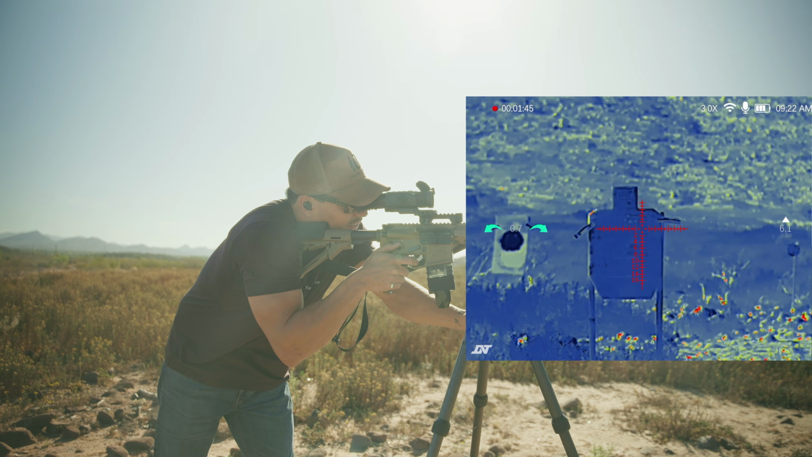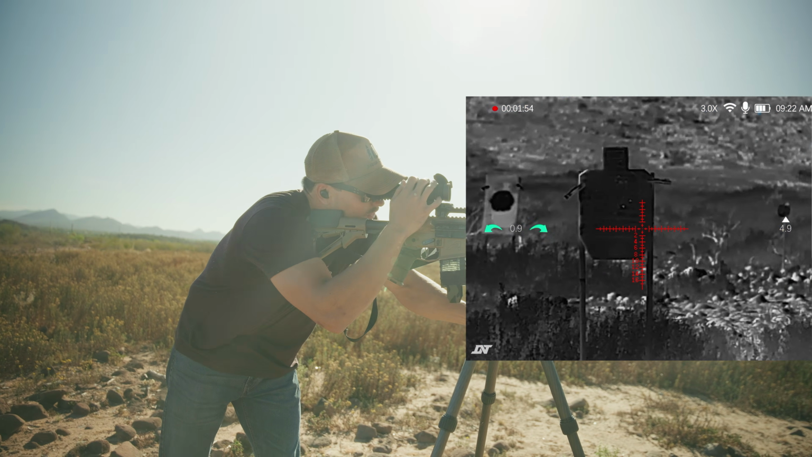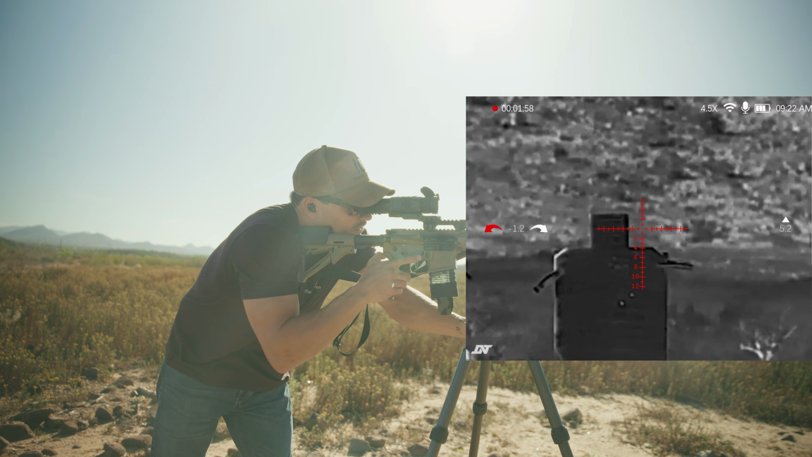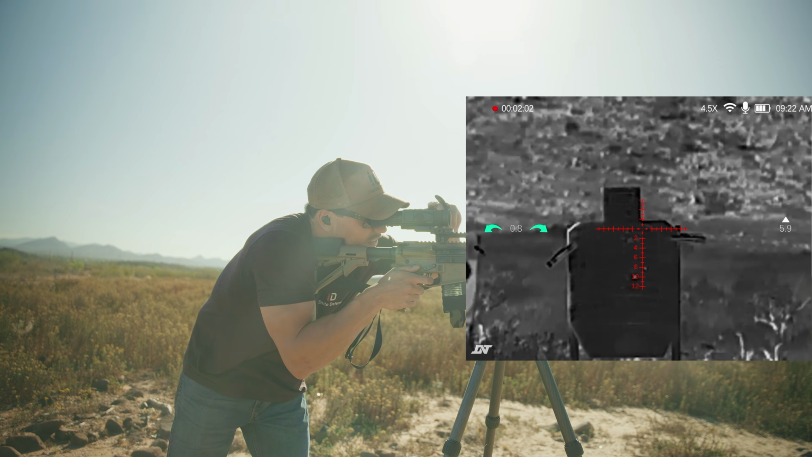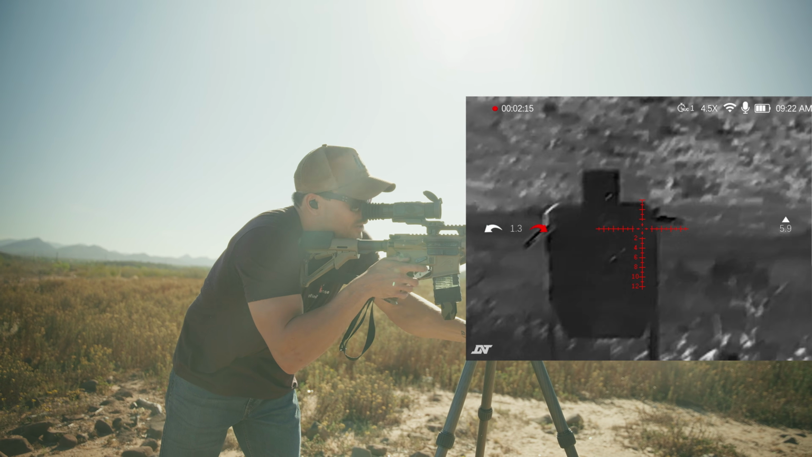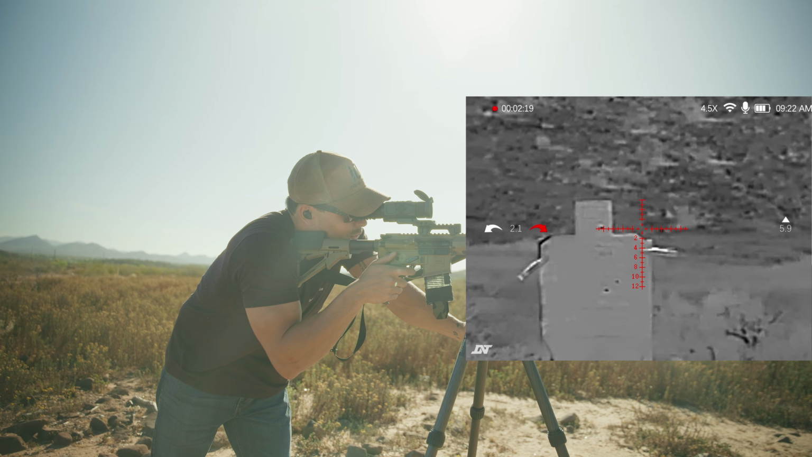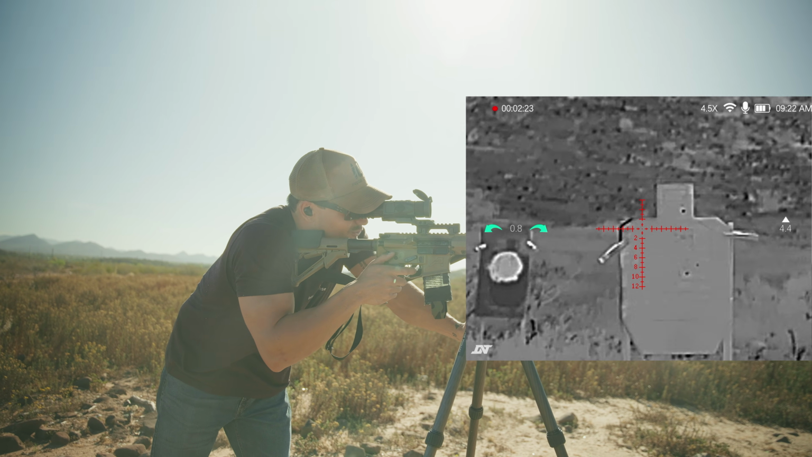Here's our iron hot. You see those two shots right there. We have our white hot. Let me focus this guy. There we go. White hot with black hot. Black hot works the best on our regular painted infinity targets. You can see it looks just like real life.